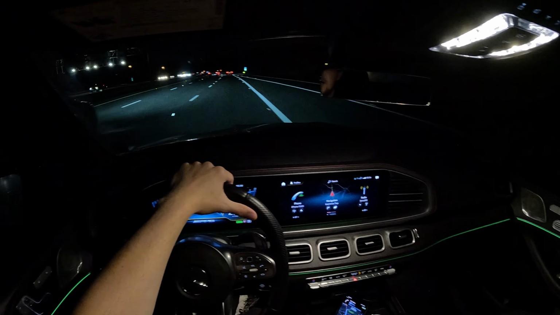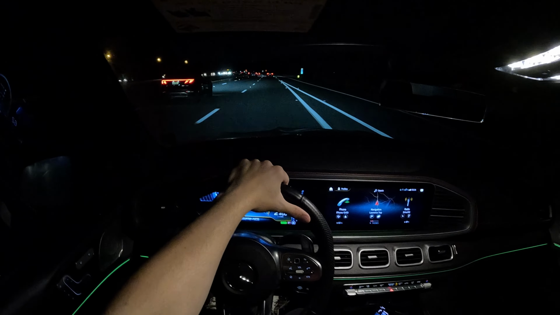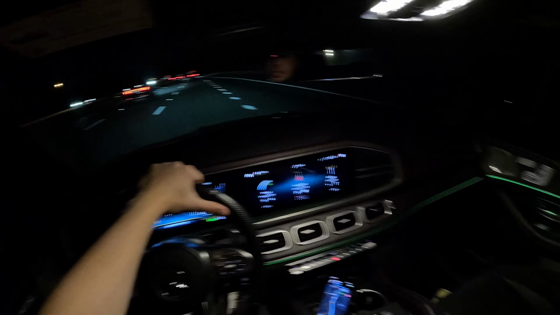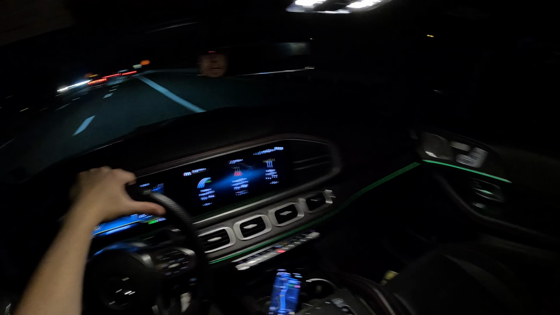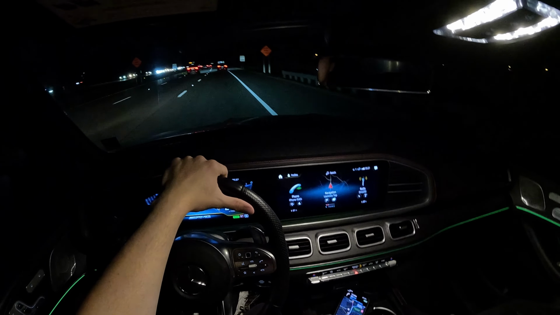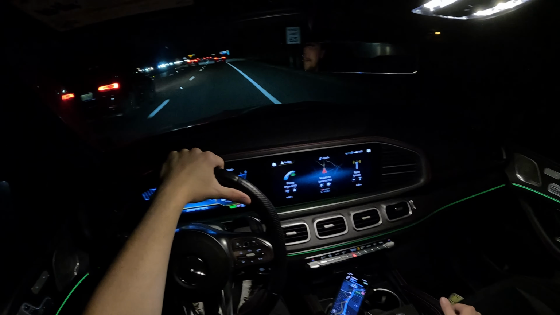The bolsters on the side are just big enough to keep you locked in, but it's not hugging you tight like something like a supercar, or even a lot of BMWs. The bolsters are just a little bit too tight for me. The interior of this car overall is just top notch.